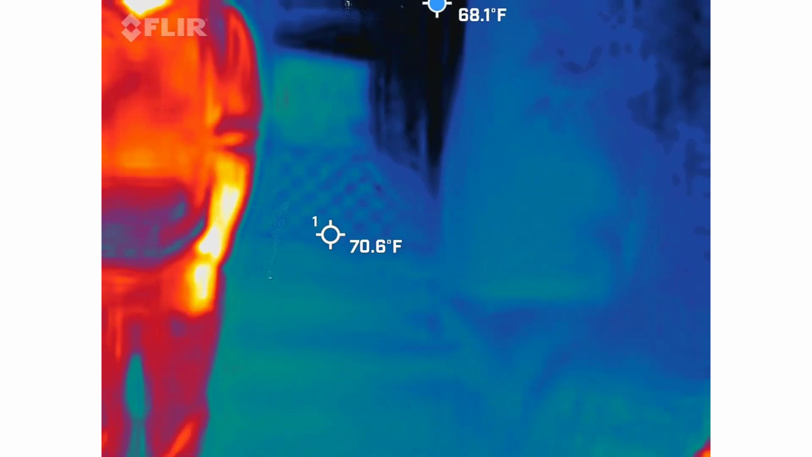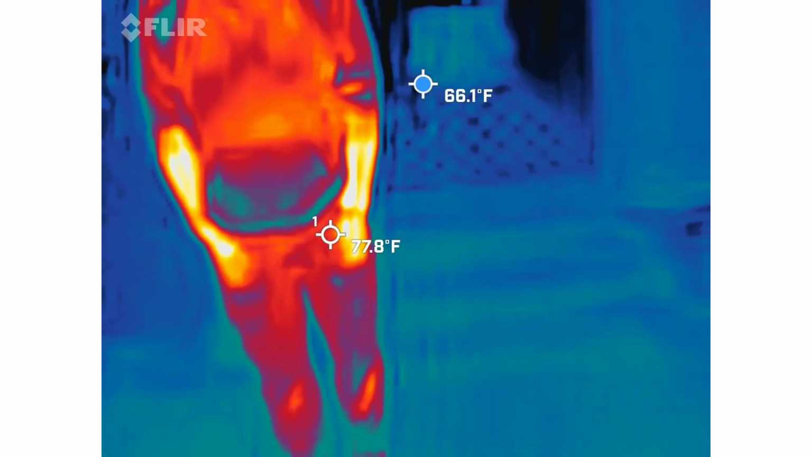You can't pull down here. Oh, turning around.